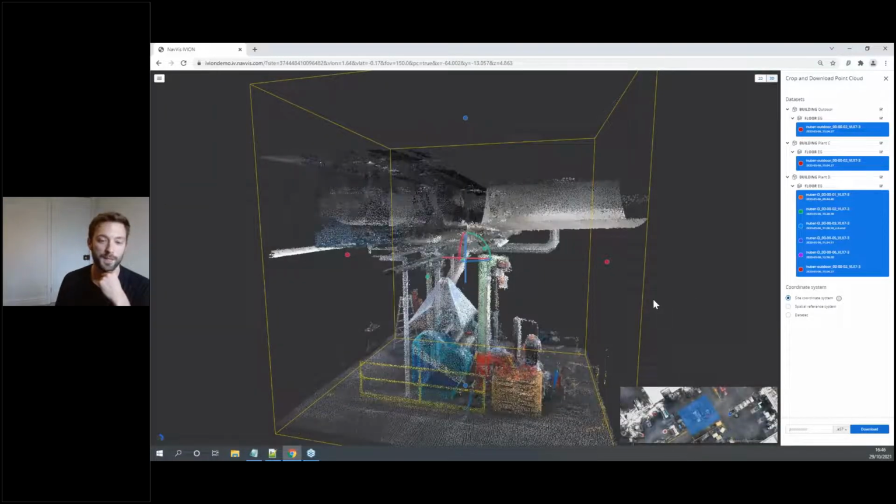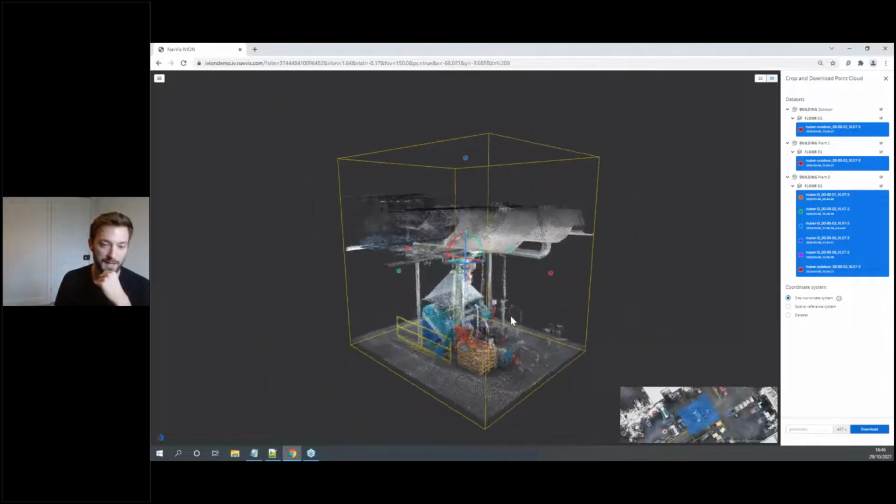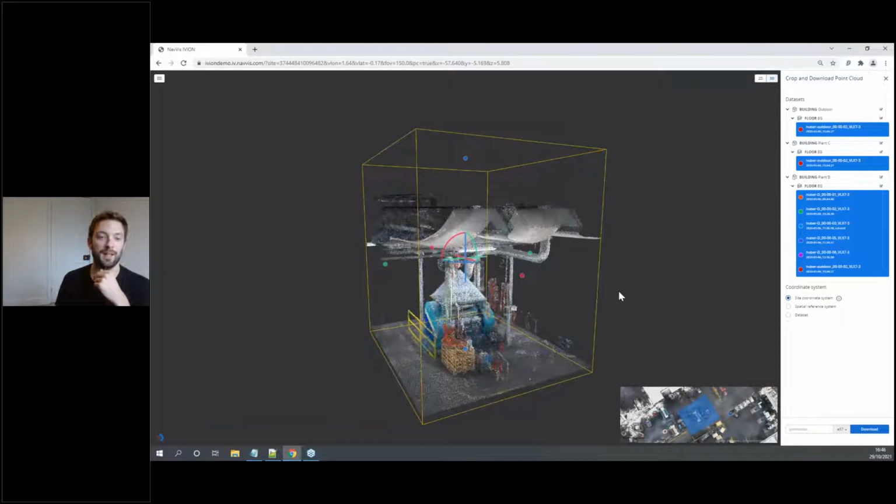I can also flip into 3D if I need to. And this will probably take a while to load on Teams, but we'll give it a second. You can see here, I can export this point cloud data with a site coordinate system.